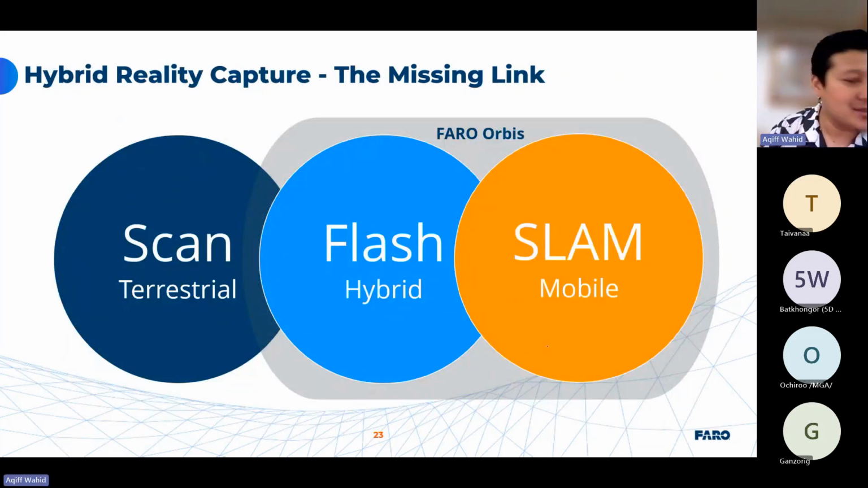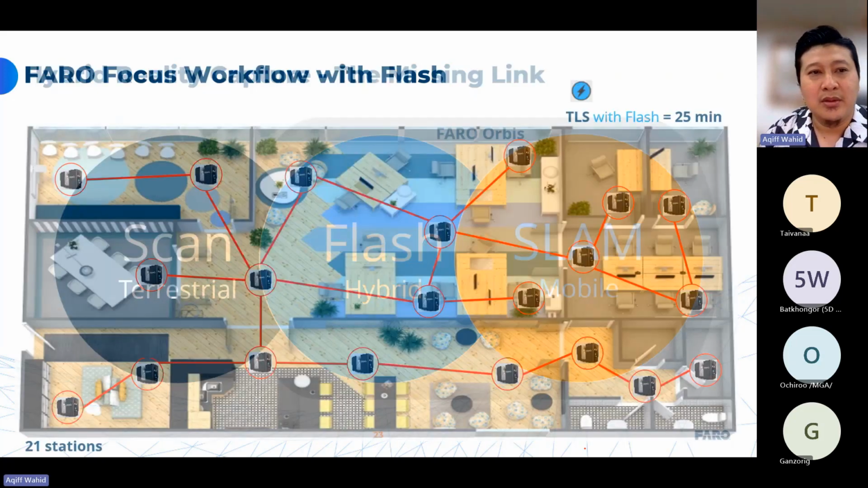Today, this year or last year, everyone introduced a SLAM scanner. But Geoslam, after being acquired by Faro, we move one step ahead. Not only do we have SLAM and mobile solution, we introduce a hybrid solution in Faro Orbis. So that's why we're trying to be ahead of the competition.